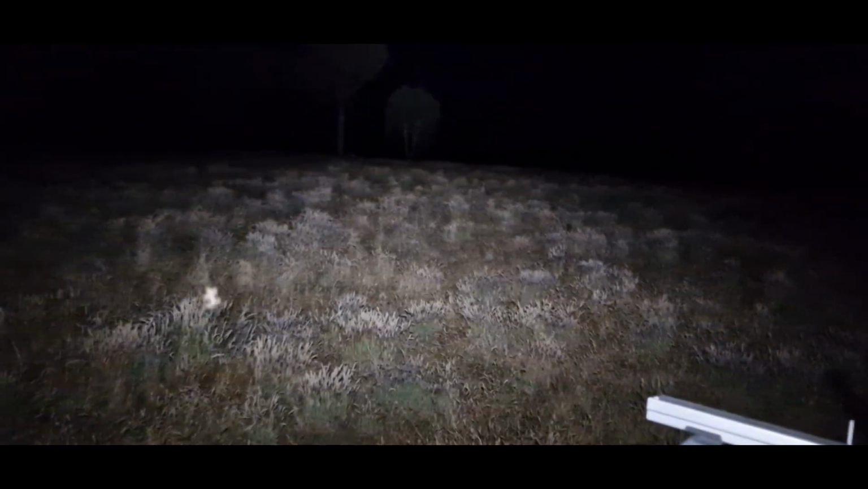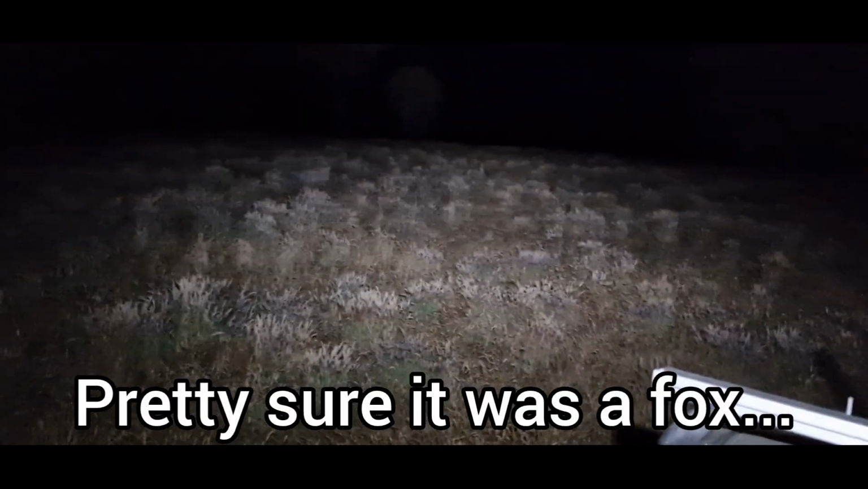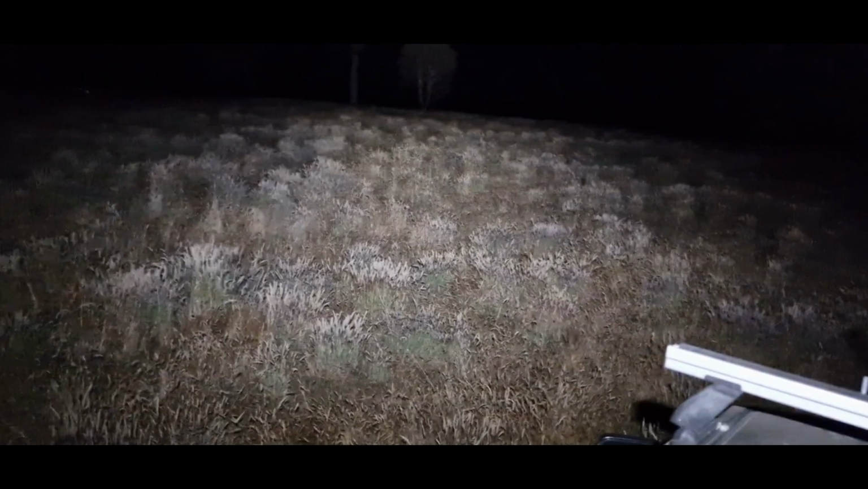I just zoomed in on where I'd seen something in the monocular spook a group of roos, and given it was so low and the way it was moving, I thought it was a fox. So I put the monocular down, fumbled to get to the rifle, couldn't find it again, and then quickly switched back to the monocular. Even after scanning around, I just couldn't see it anywhere. And just scanning around now, there's no eye shine, nothing.